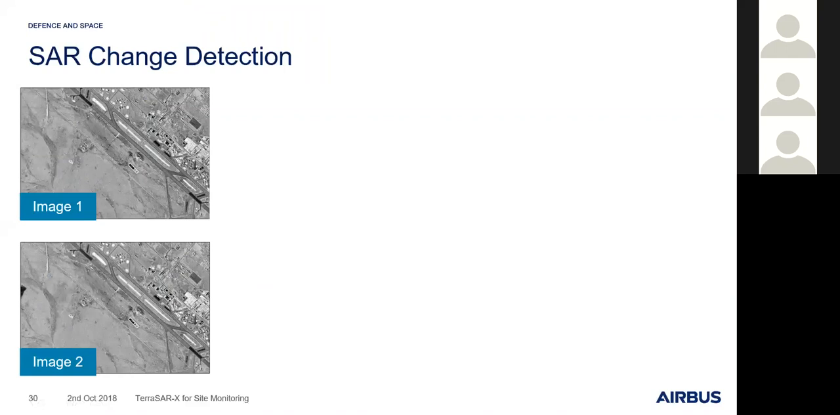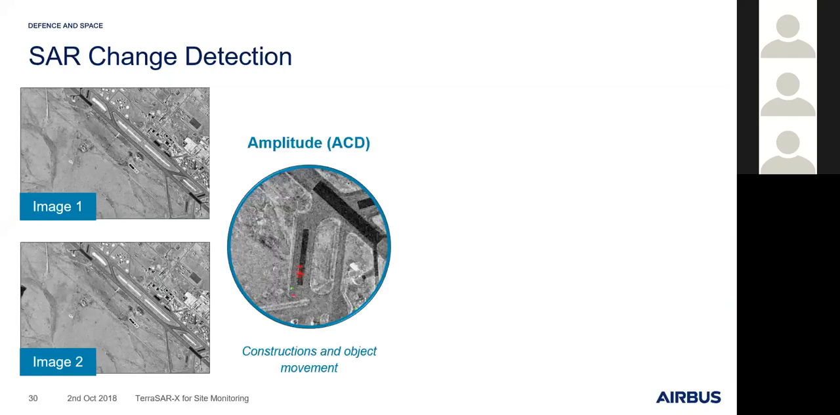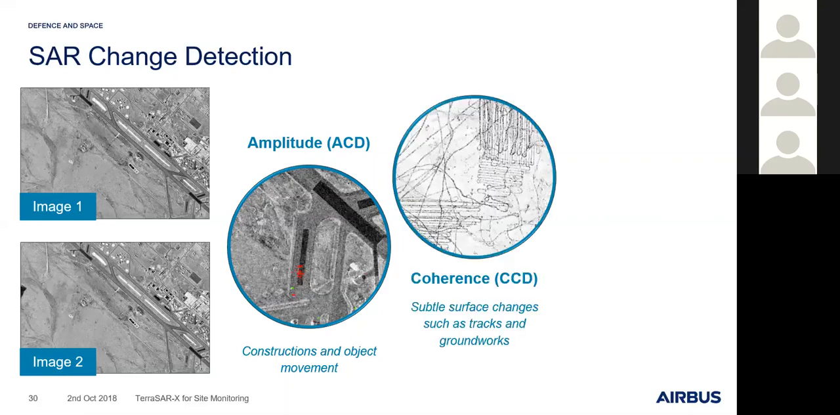So that's an overview of SAR change detection. Just to summarize, we can take two images. We can apply different techniques. So we can apply the amplitude change detection to detect new constructions and the movement of objects at a site. We can exploit the phase information of the signal between two SAR scenes to see very subtle surface changes.